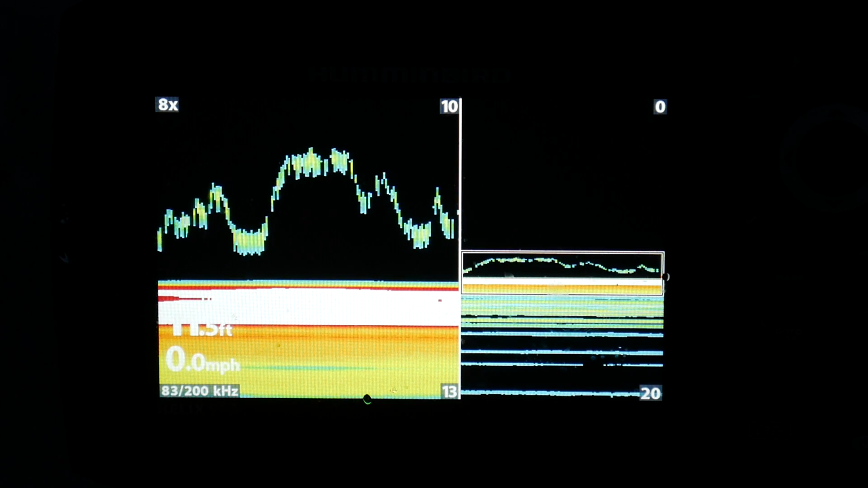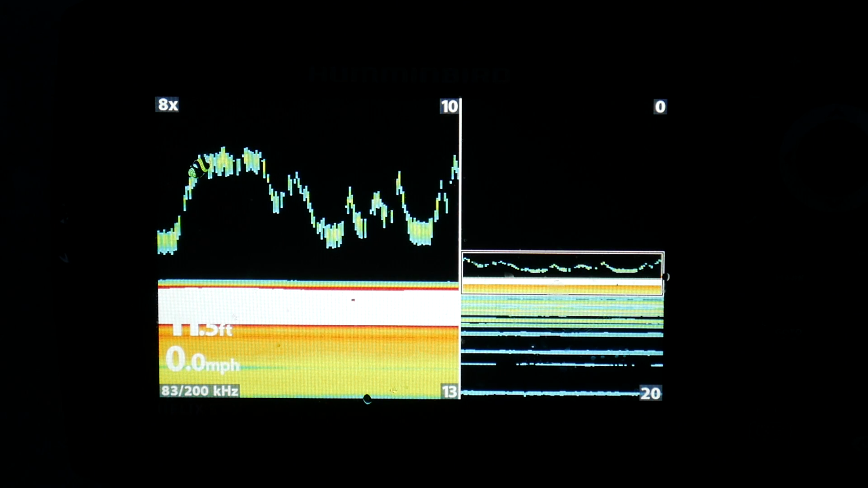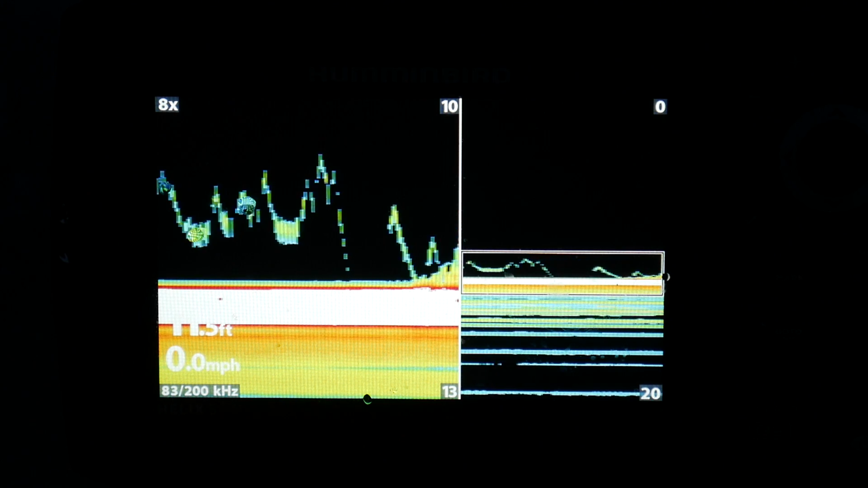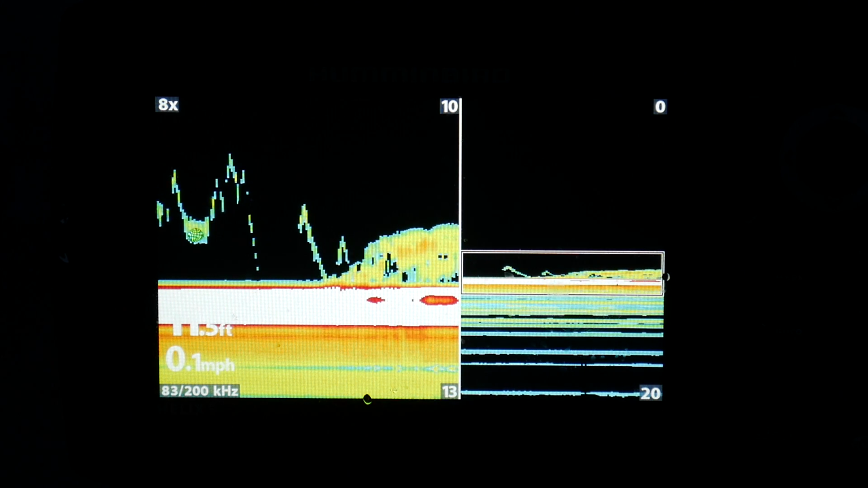And so as you guys can see, it's very detailed right there on the bottom. Trying to get a fish for you. Let's see if we can get one to come up off. Yep, there's a fish right there. See how it marks? Yeah, there's a couple fish down there.